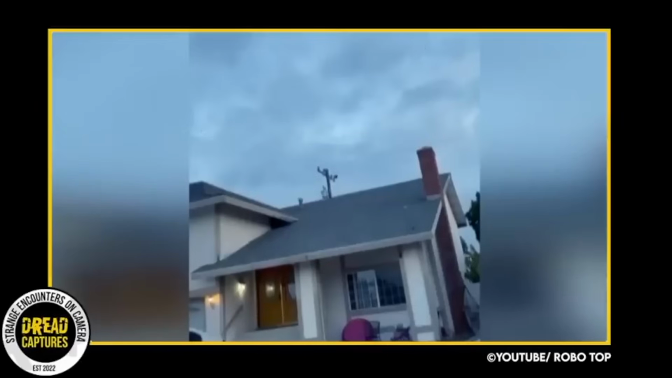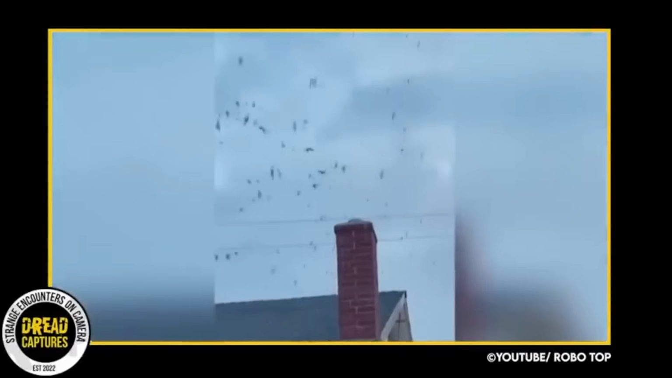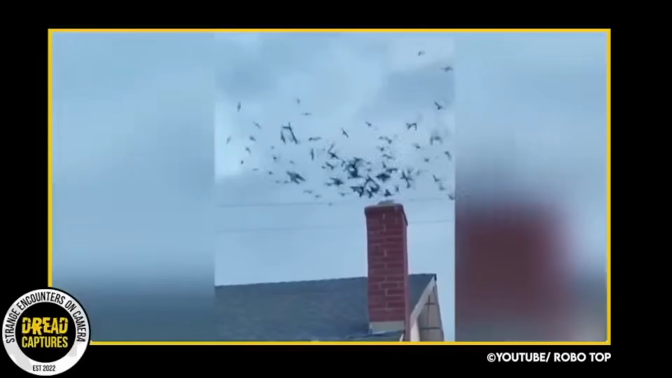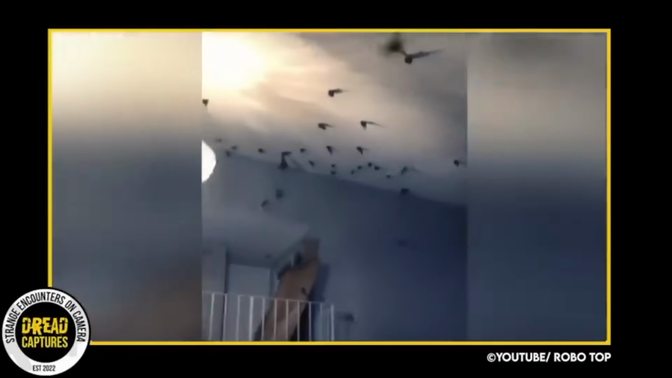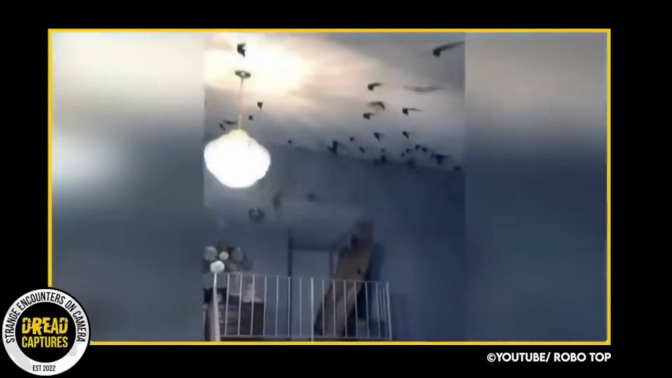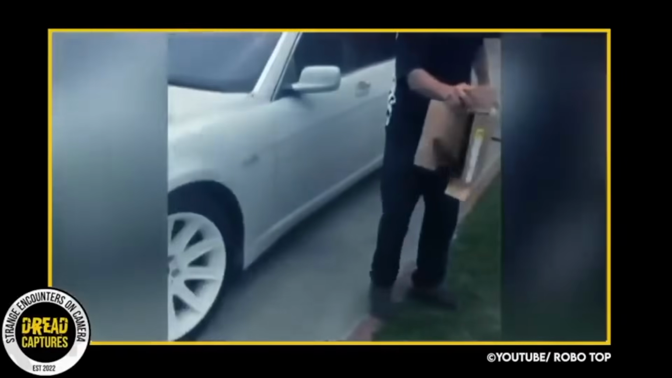A surreal scene here as we see a flock of birds hovering over this house before dive bombing the home through the chimney. Located in California, 1,500 plus birds flew into a man's house who said that this was the most unimaginable thing he's ever been a part of. He had no idea what was happening. The noise, the waste they left behind, just sheer chaos. All in all, it took 3 entire days to remove all of the birds manually.